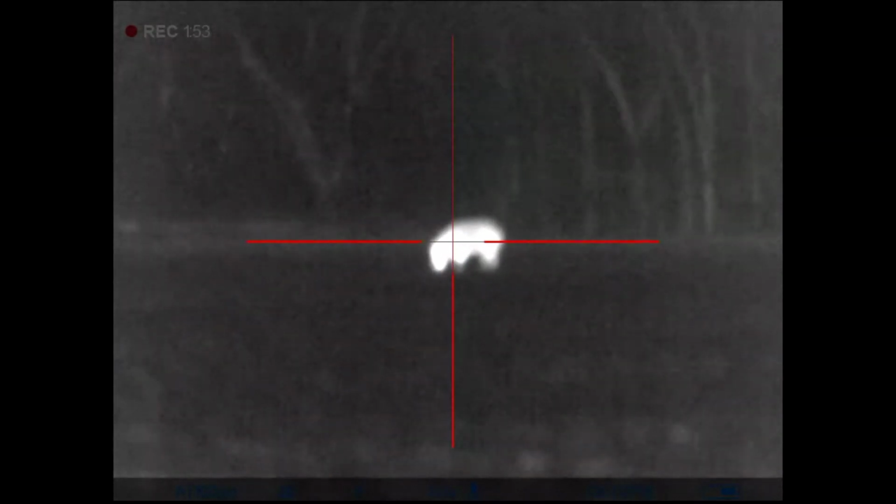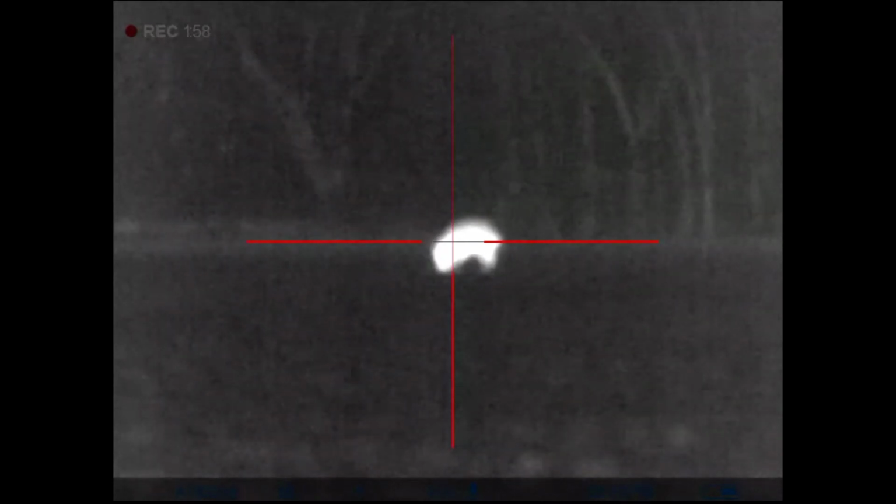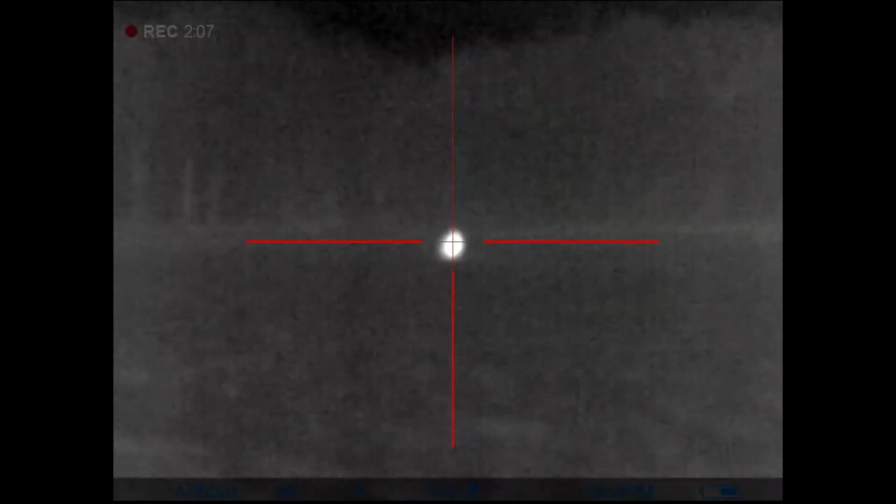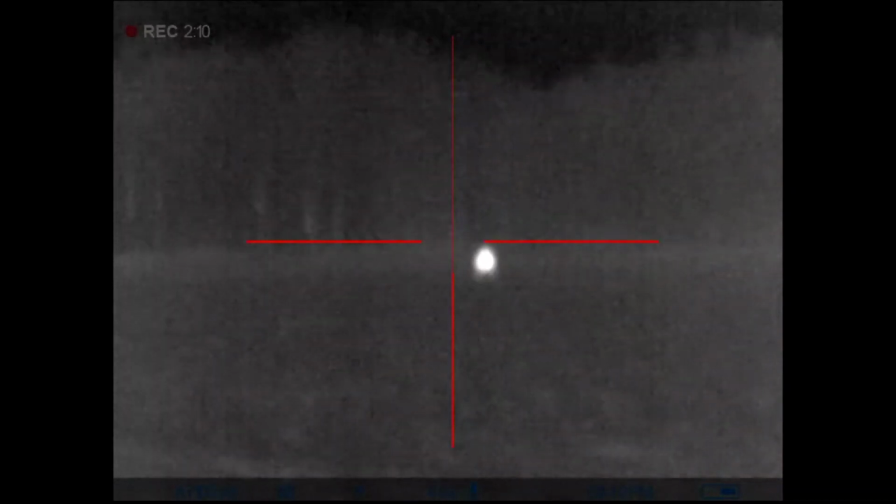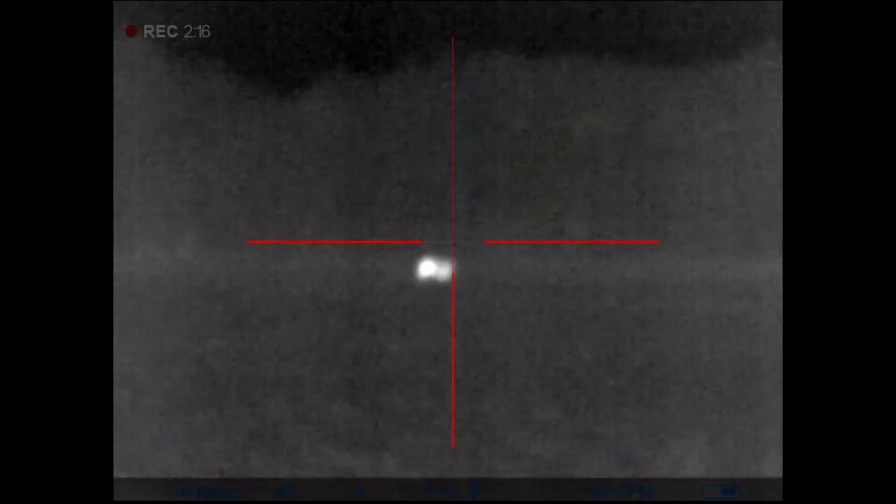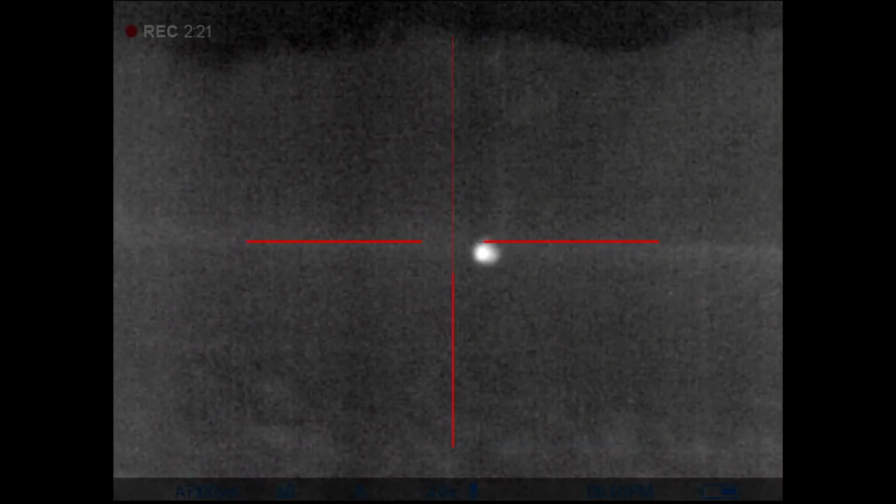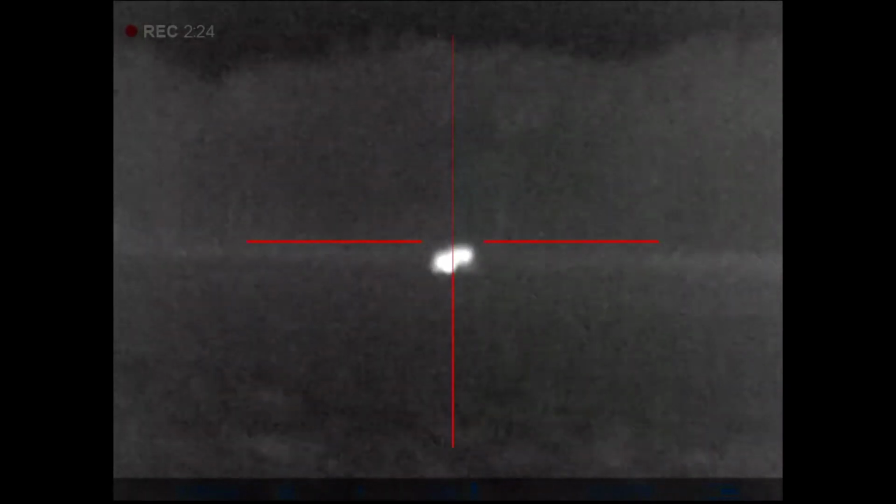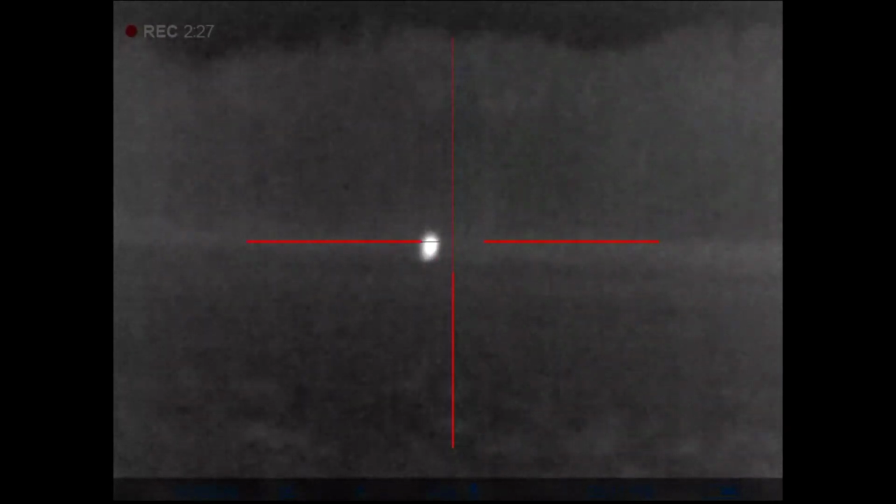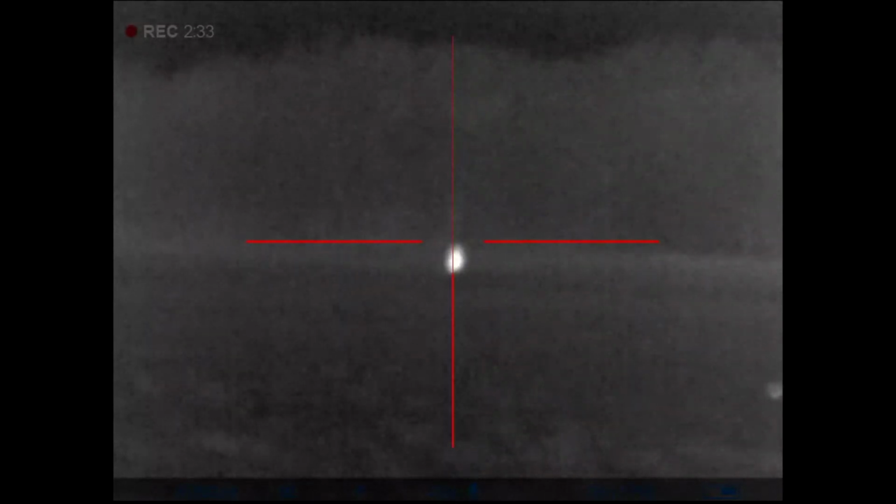Okay, I'm ready. You ready? You count. Okay. 1, 2, 3. Why isn't he going down? No, he's moving. I hit him, drove his ass over. Yeah, but he's going. Still working. I heard it.